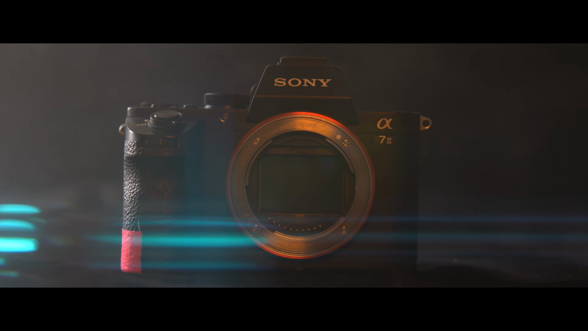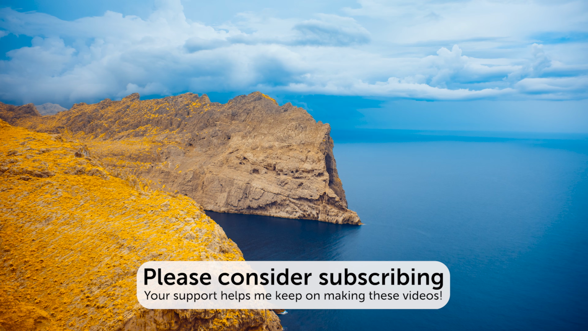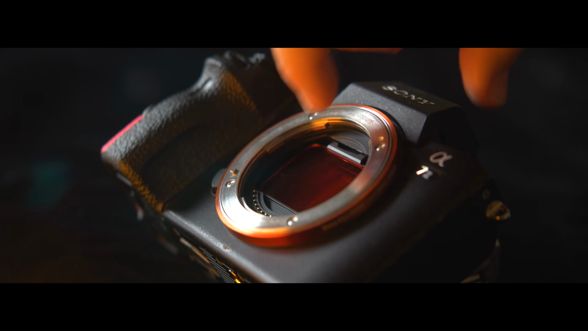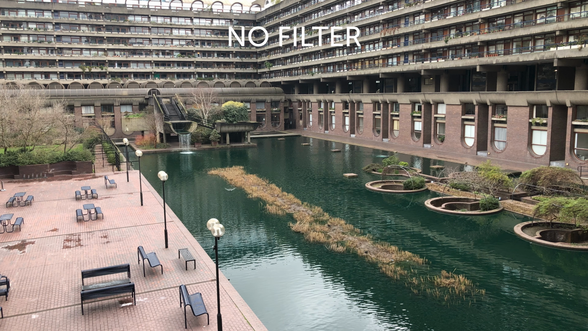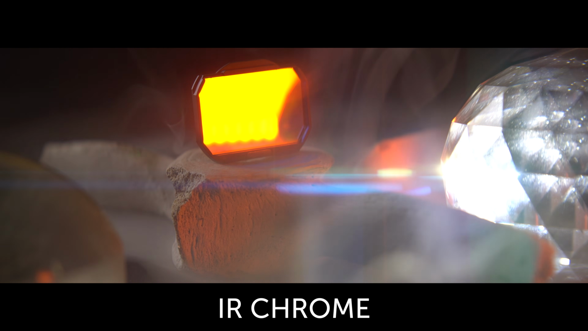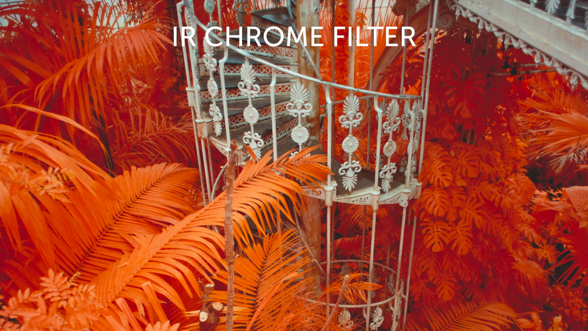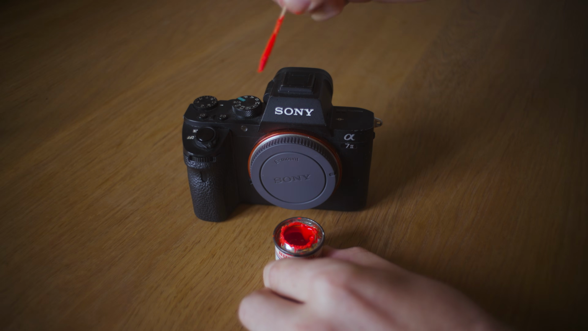This is my modified Sony a7 II. It was modified by Kolari Vision to become a full-spectrum camera that can capture infrared images. By using different clip-in filters, I can drastically change the look of my images. To celebrate this modification, I gave my Sony an infrared makeover.